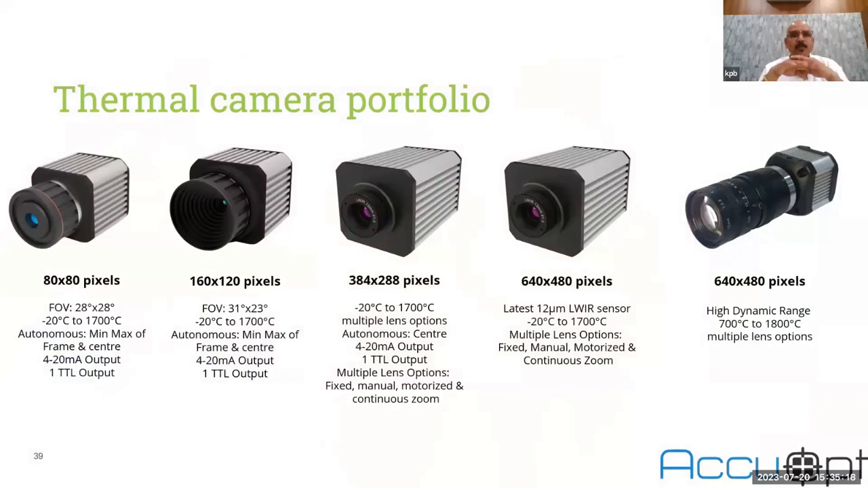And these are the different types of thermal camera portfolio which are available from us. It can start from 80 by 80 pixels. Different applications need different types of resolution. There is no need that every time you go for very high resolution cameras and very high resolution lenses. Suppose you are looking at your motor, you can use 160 by 120 pixel, which is very economic.